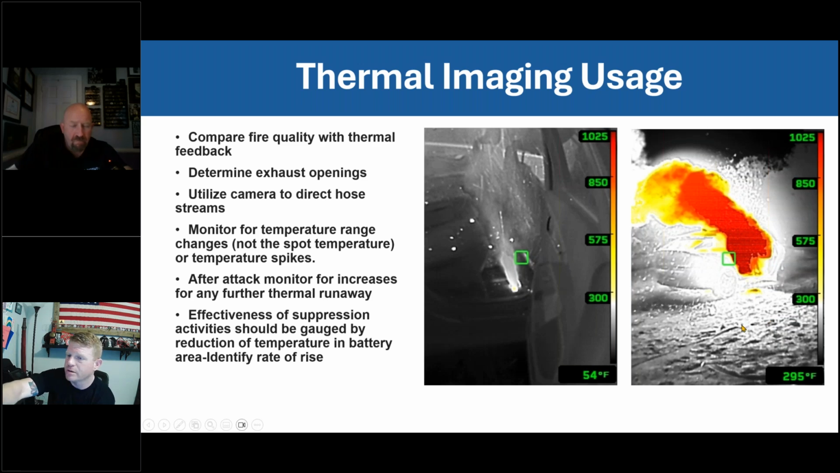One spark, enough aggregated heat, and the picture on the right happens. And the key to this too, I want people to understand that just because your camera reads 1,025 degrees does not mean that's what the temperature of that environment is. That's what the dynamic range of it is. You know that these temperatures could exceed, pushing 2,000 degrees in some cases.